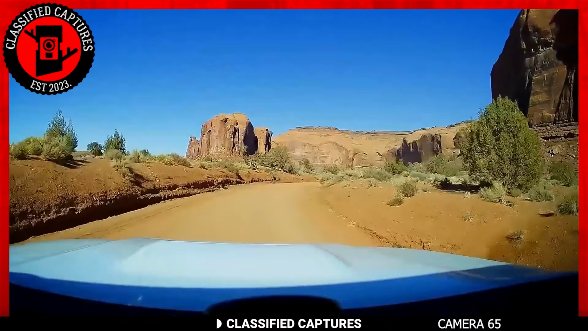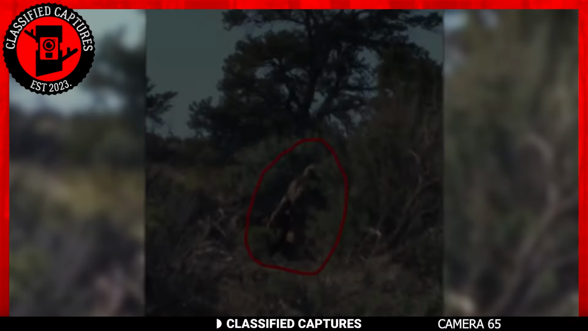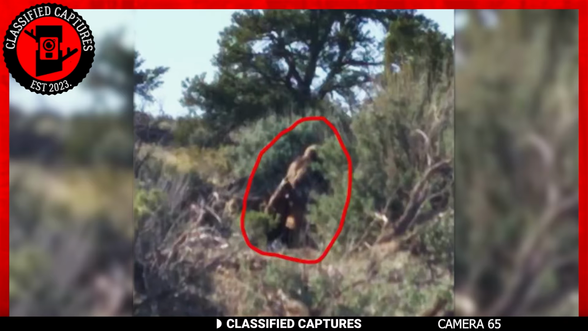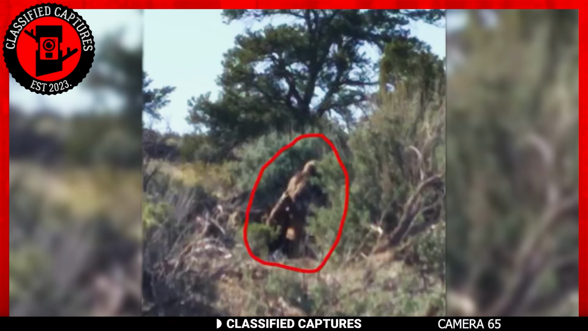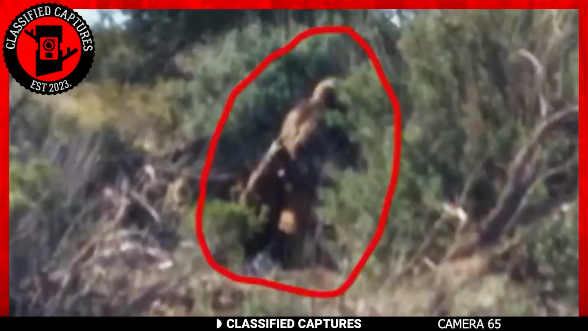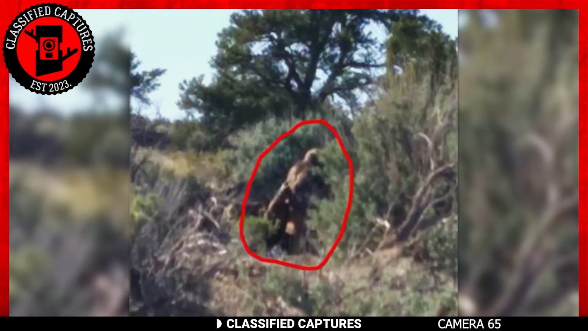Next, we return to Arizona, where this image was captured. At first glance, it looks like an ape in the bushes. A second and more careful look should reveal that although the creature has the fur for the look, it's no ape. When standing upright, the creature measures a towering 7 to 8 feet in height. Despite its fur, its body exhibits more human-like characteristics.